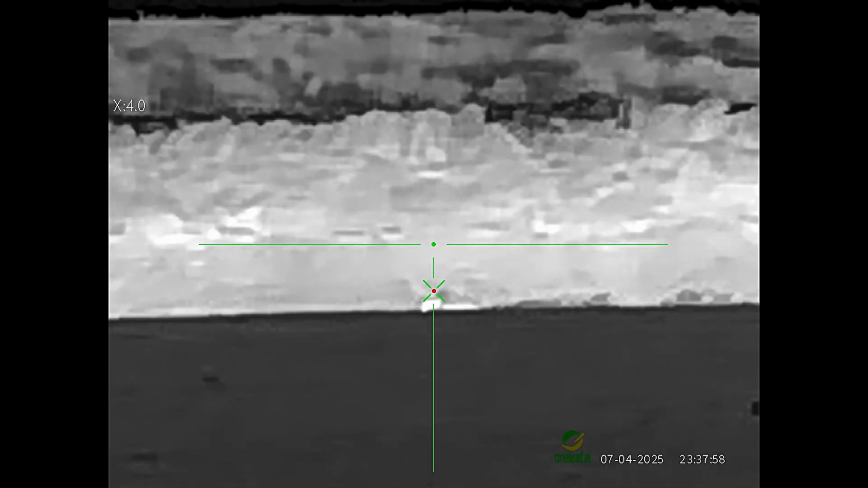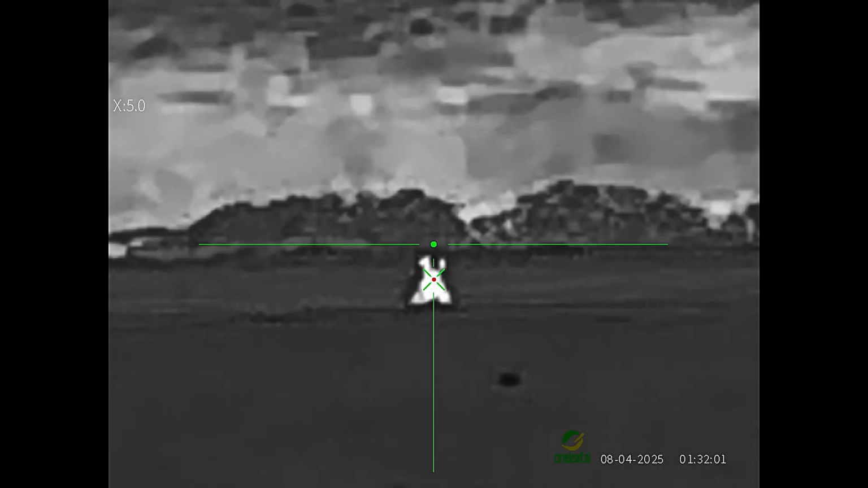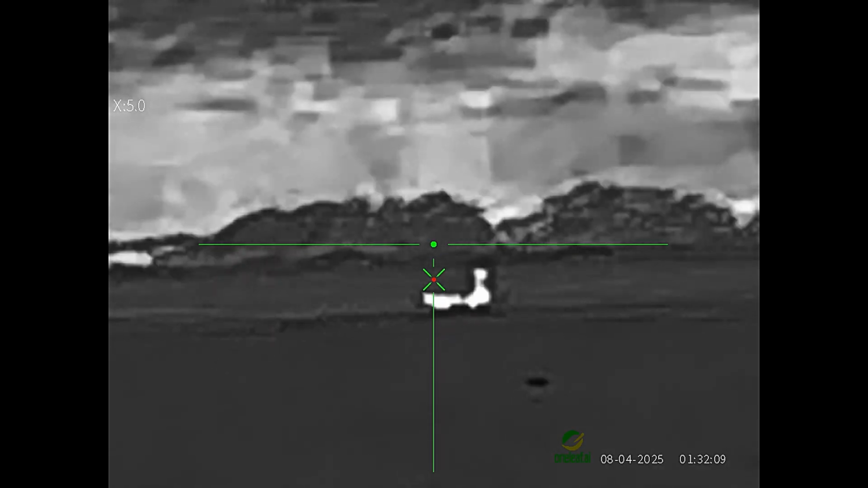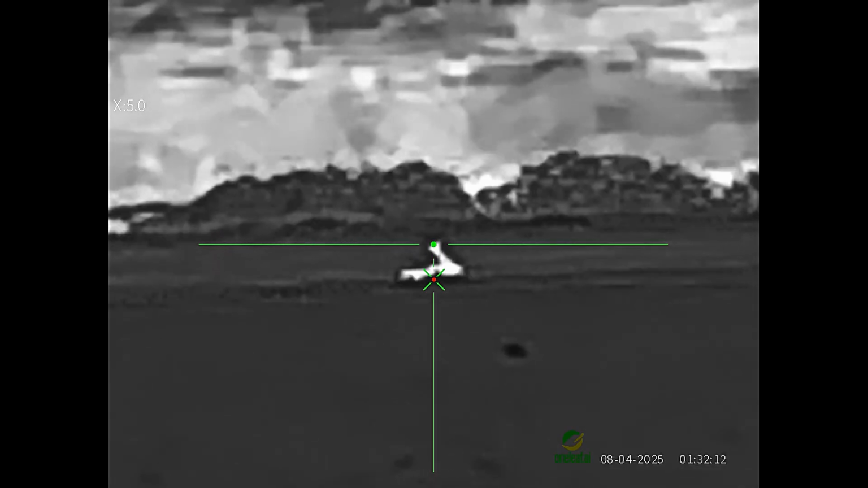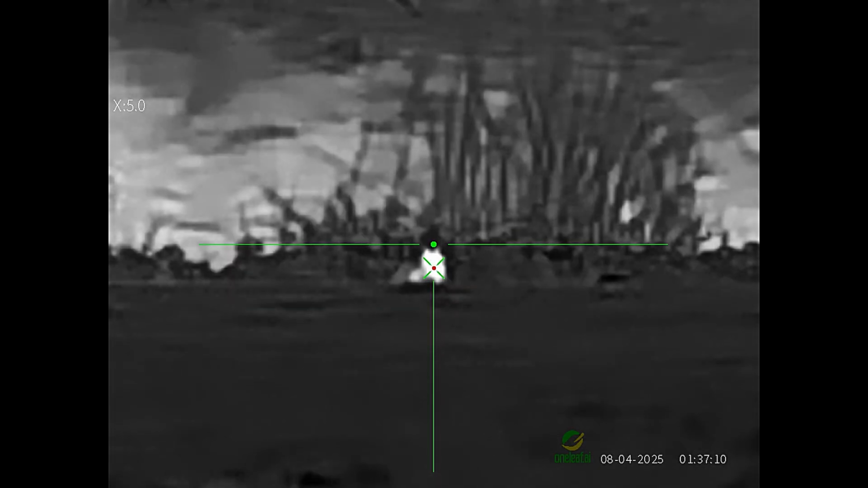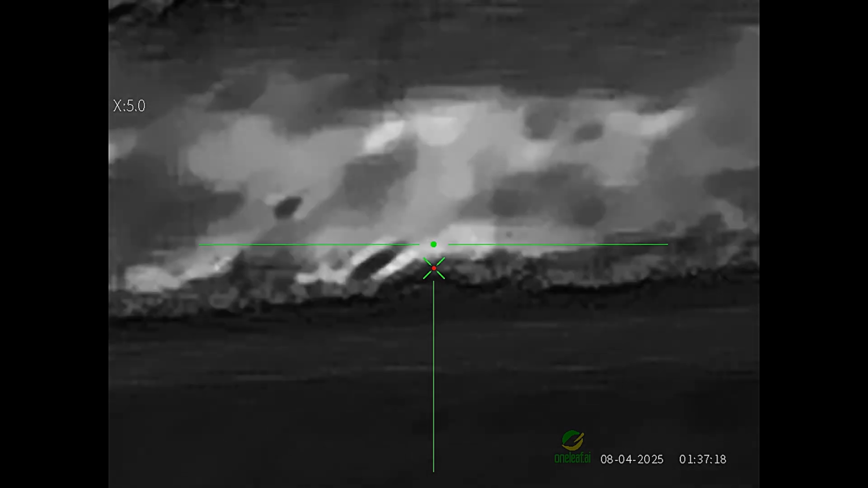The second cross you can see on the bottom of the reticle with the red dot in the middle is where the ballistics calculator has worked out the drop from the ammunition for that range, and that's my new aim point. Just missed the head on that one. It's gone at the heart and lungs. It should drop shortly. Yeah, it looks like it's going to, and it has.